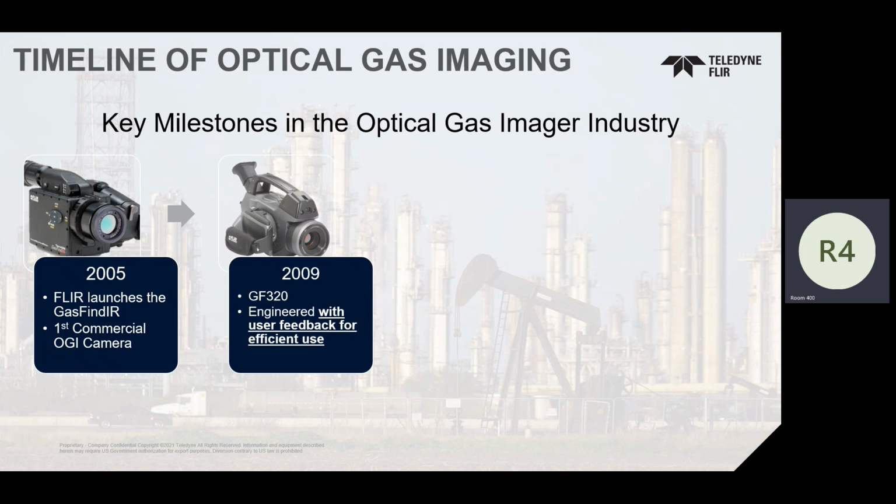And so if you think about that, the portfolio or this platform is what we're announcing today, a realistically revolutionary change with respect to the advancements that we're making in optical gas imaging. And what was unique, you're going to see a little bit of this theme here today, is that we listened to you. Right? We looked at the first camera we had. We needed to get something to market for a number of reasons.